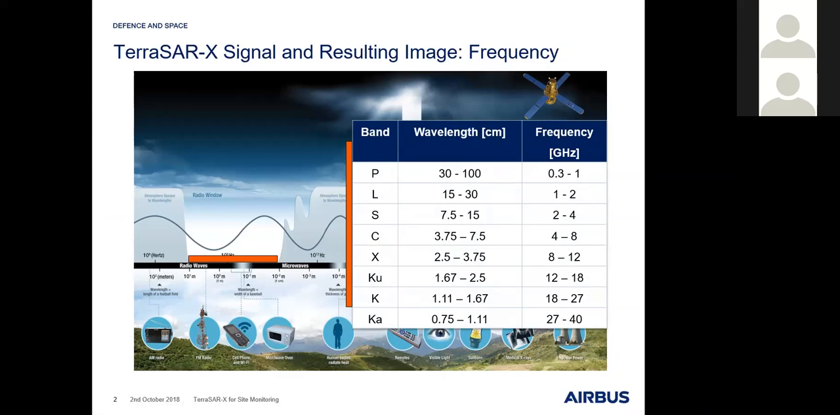We start with a wavelength of about 1 meter in the so-called P band, and go down until we reach the shortest wavelength within these radio wave segments of about 75 millimeters. With TerraSAR, our spaceborne system, we basically use the X-band. That means TerraSAR uses a wavelength of about 3 centimeters and a frequency of 9.64 gigahertz.